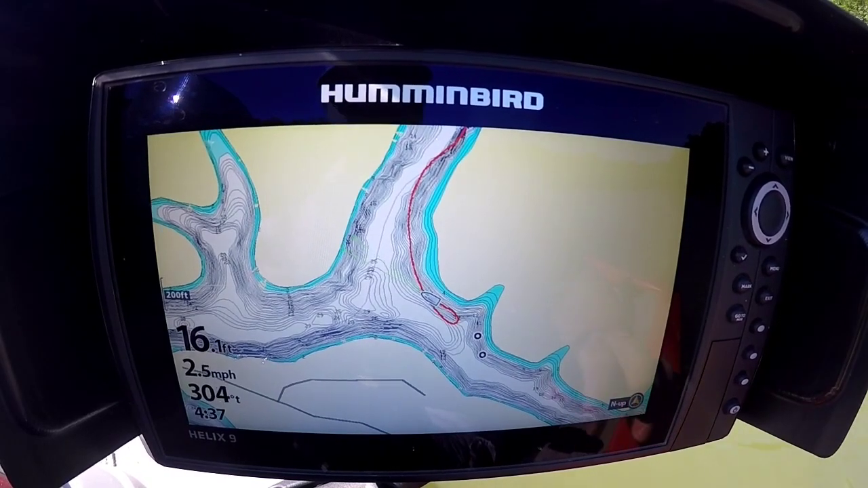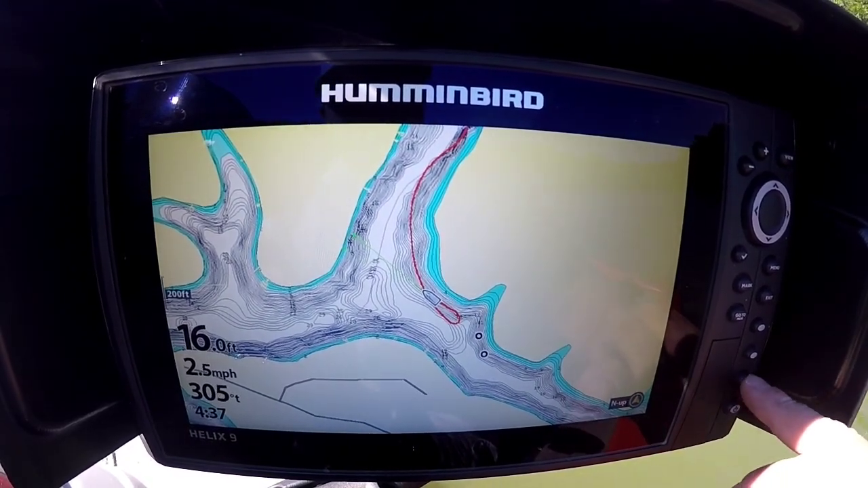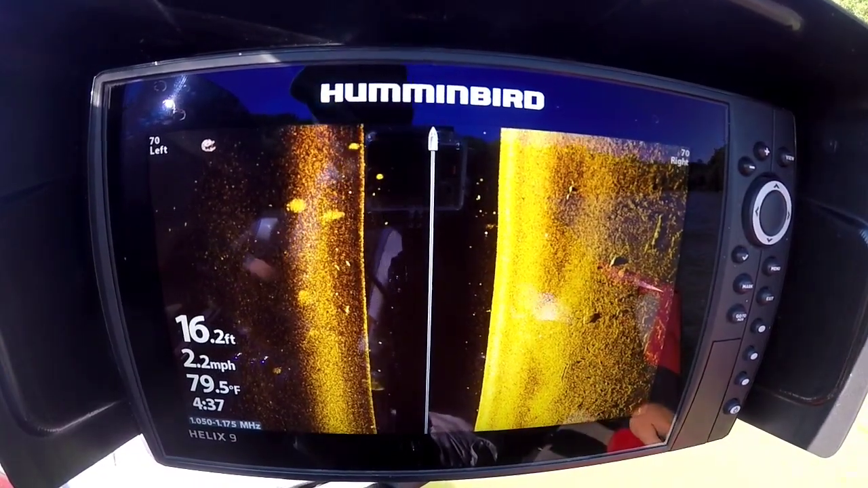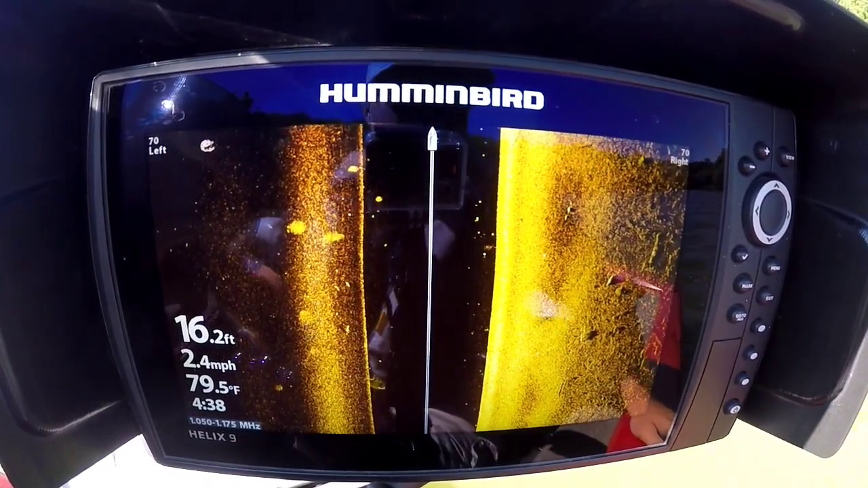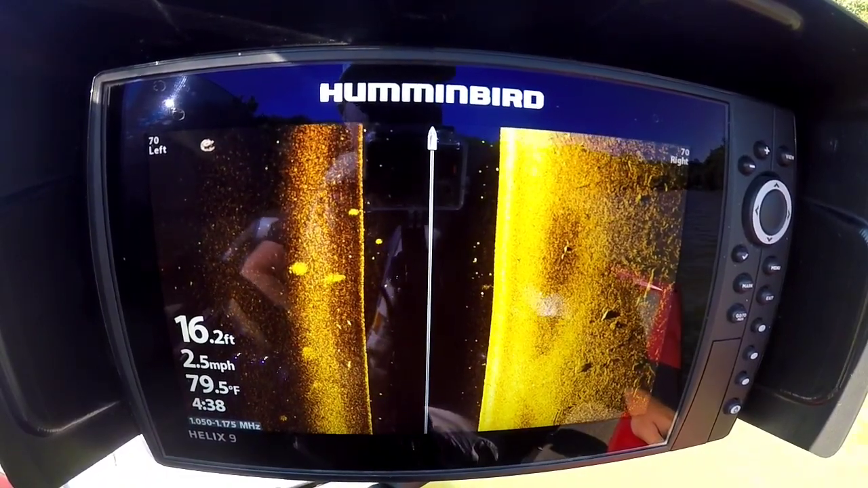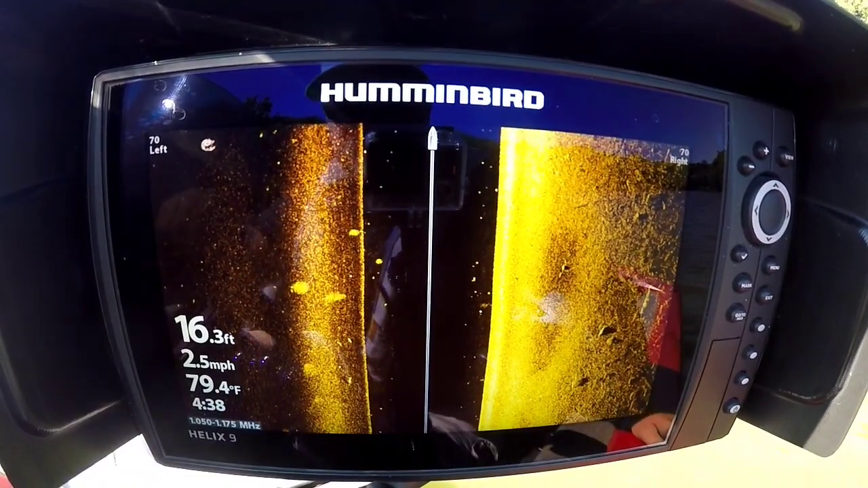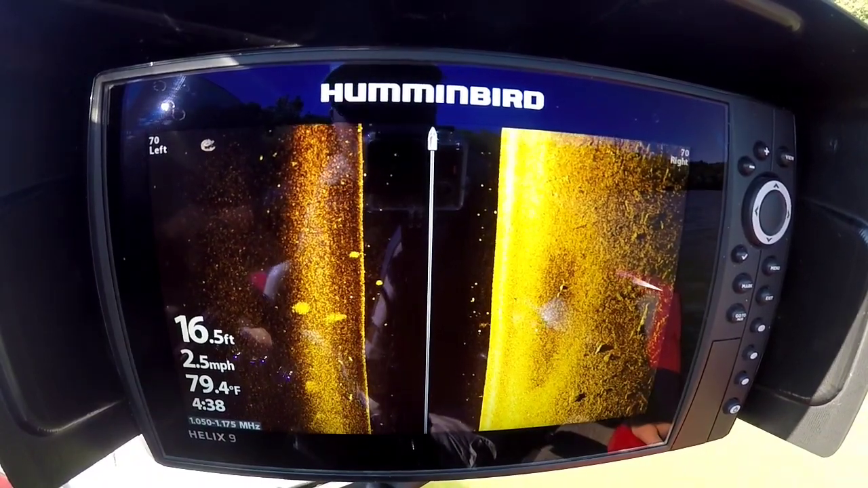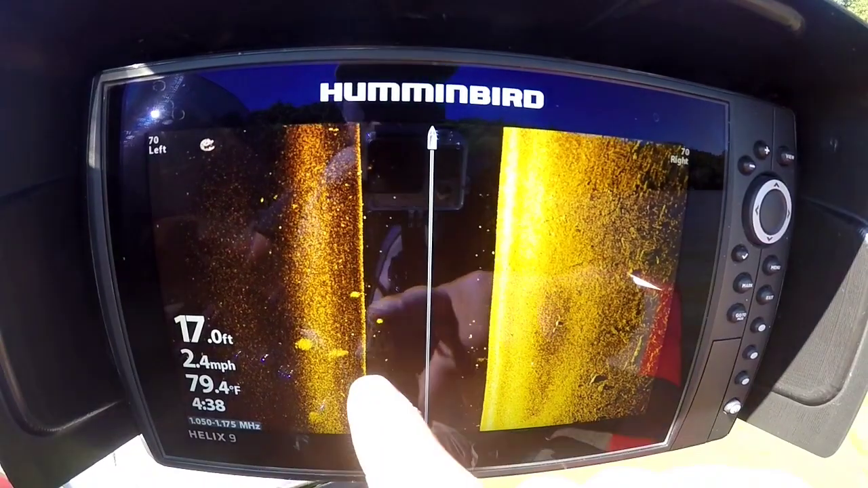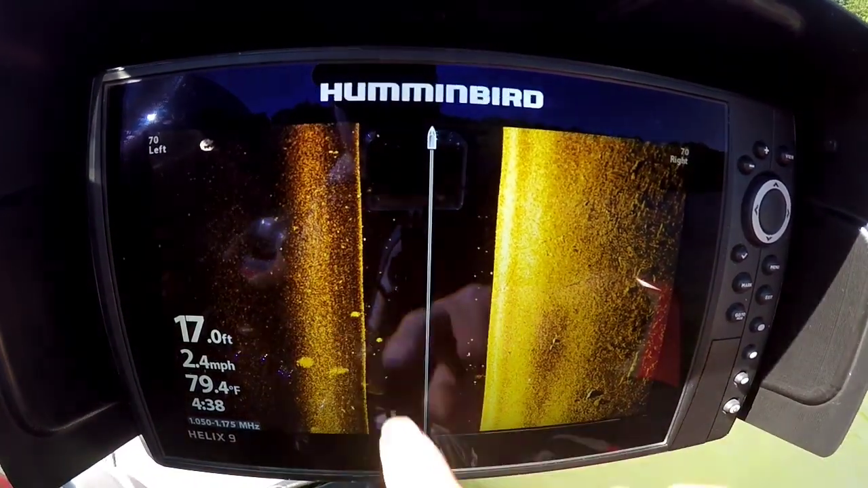What you're not seeing, if I switch back to my side imaging, you have all kinds of deep rock. If you look on the right side there, you can see all kinds of chunk rocks sticking out. We're in 16 foot of water, so we have rock all the way out here. We have balls of bait. You can see them on the left floating around.